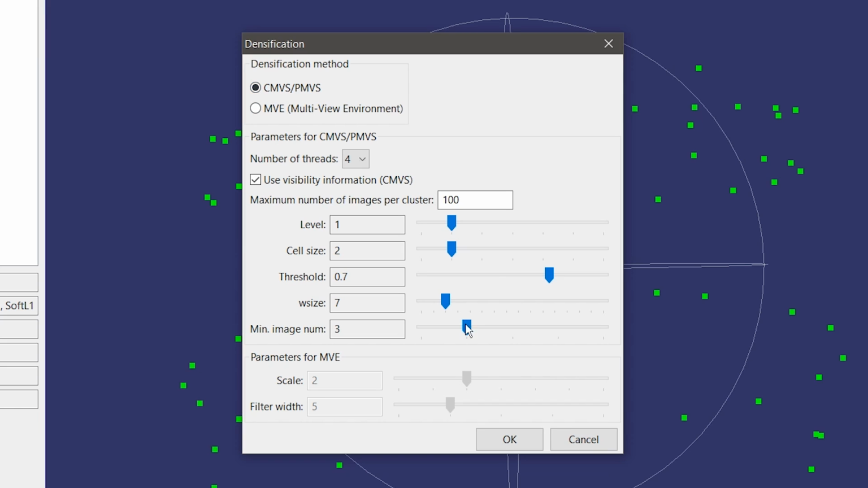Now this one, for me, I can't get it to work at level 1, it just crashes. So level is kind of like the resolution. With each level, it kind of halves the image. So here's more resolution, and here's less. I can get level 2 working, but if I compare level 2 to MVE at the default settings, I prefer how MVE creates the final model.